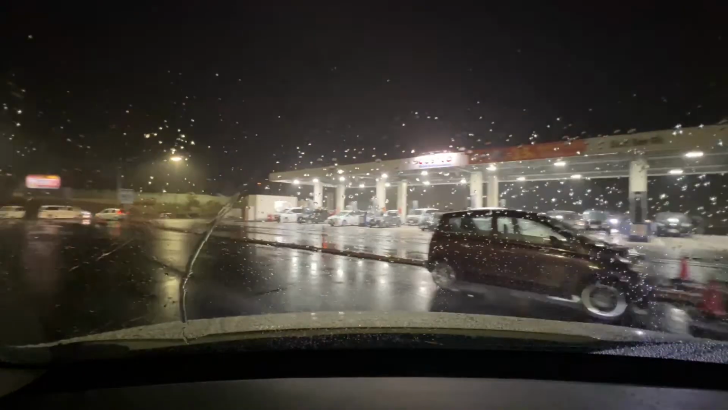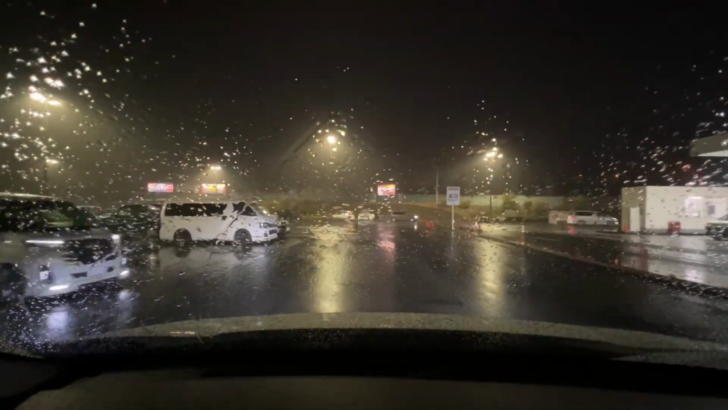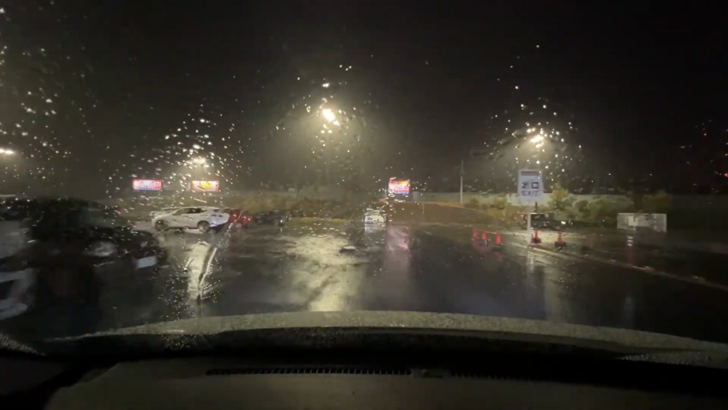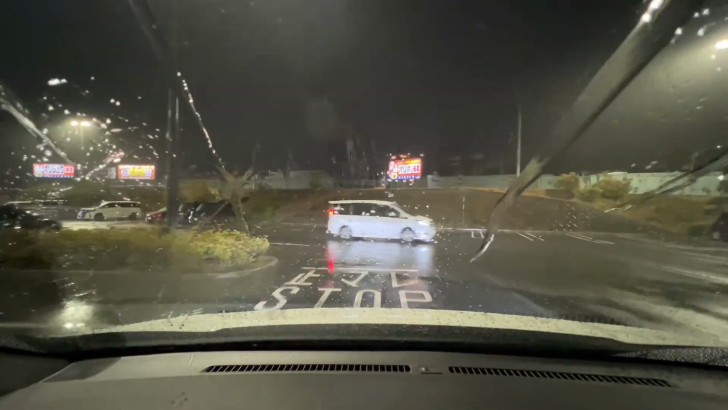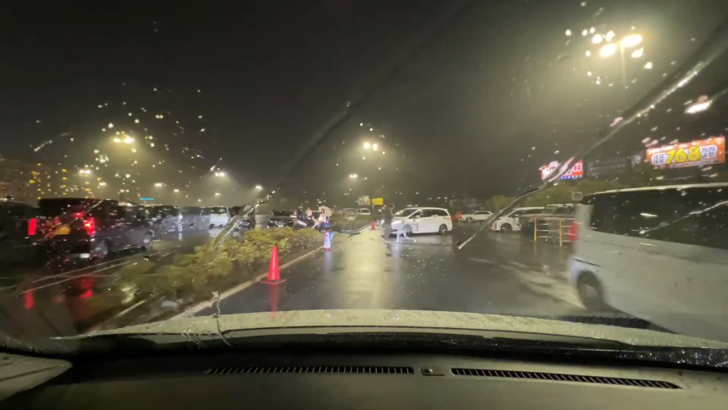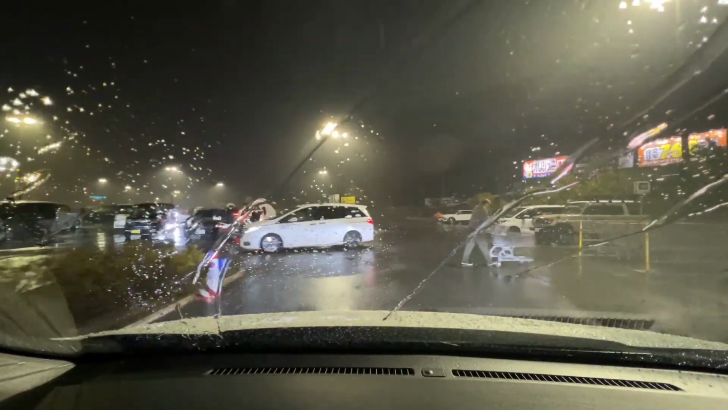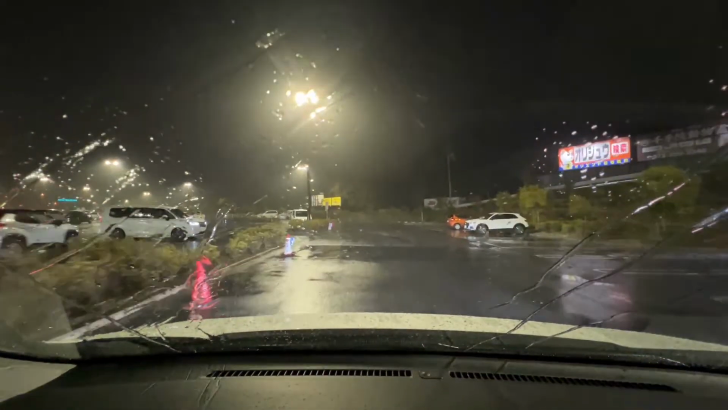This is the Kishiwada Izumi Costco. We are very close to the entrance for the highway, which would take us to either downtown Osaka or, looks like we've had an accident over here. We got some police.